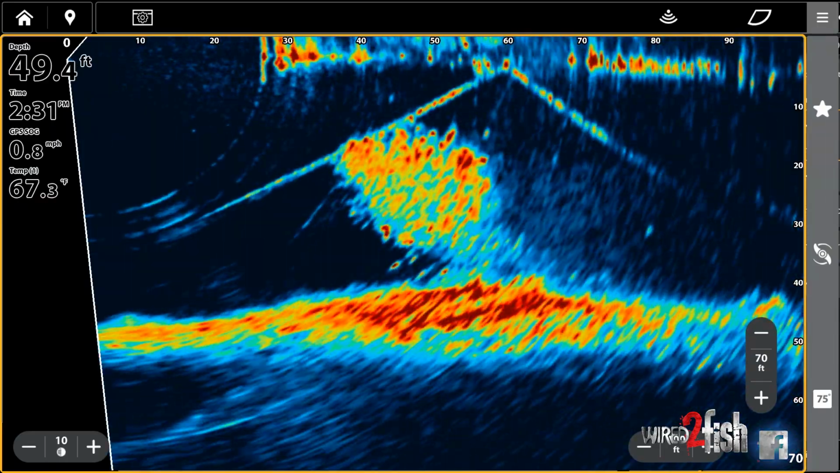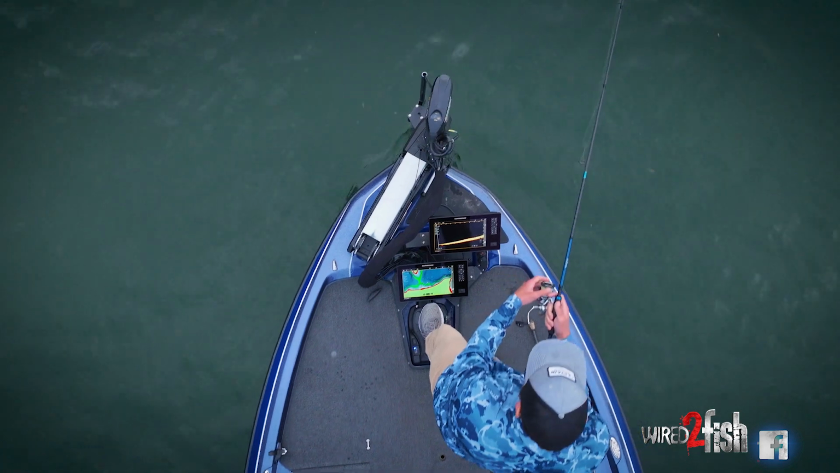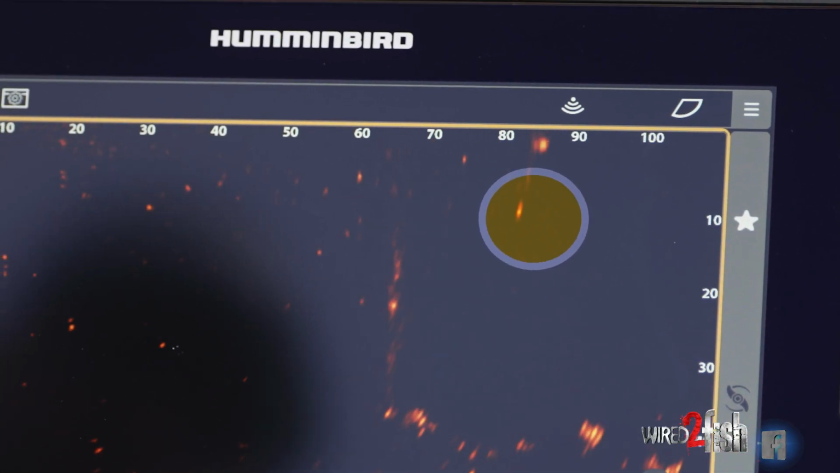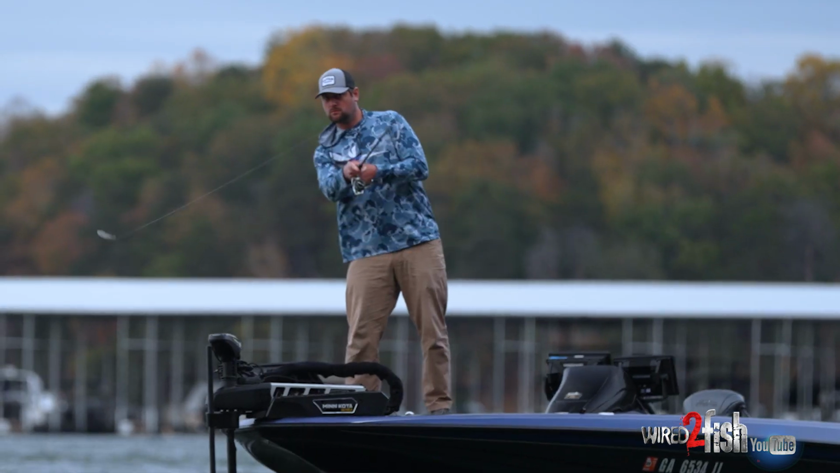Man, another cool thing about just Mega Live 2 is just how far you're able to see your bait. So it doesn't matter if that fish is 100 feet away or 50 feet, I can still see it, I can still target it and track what my bait's doing the whole way.